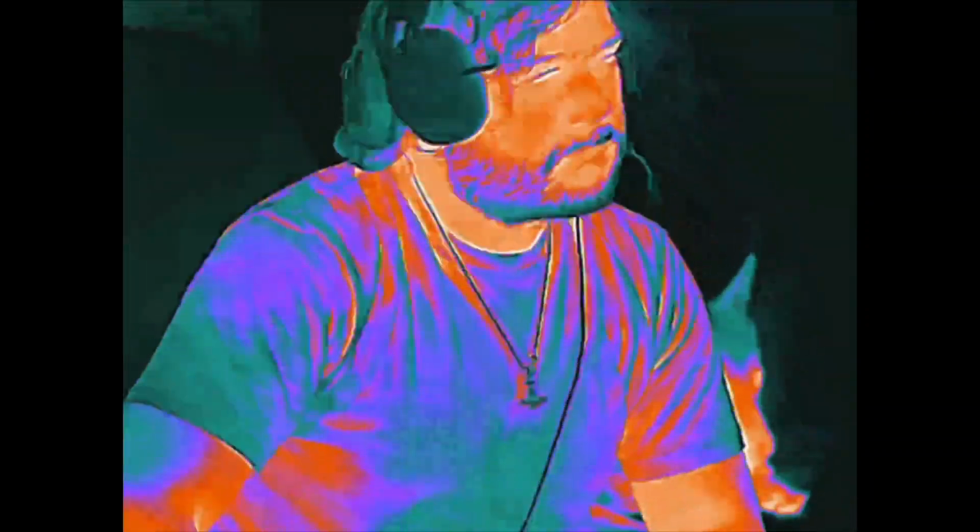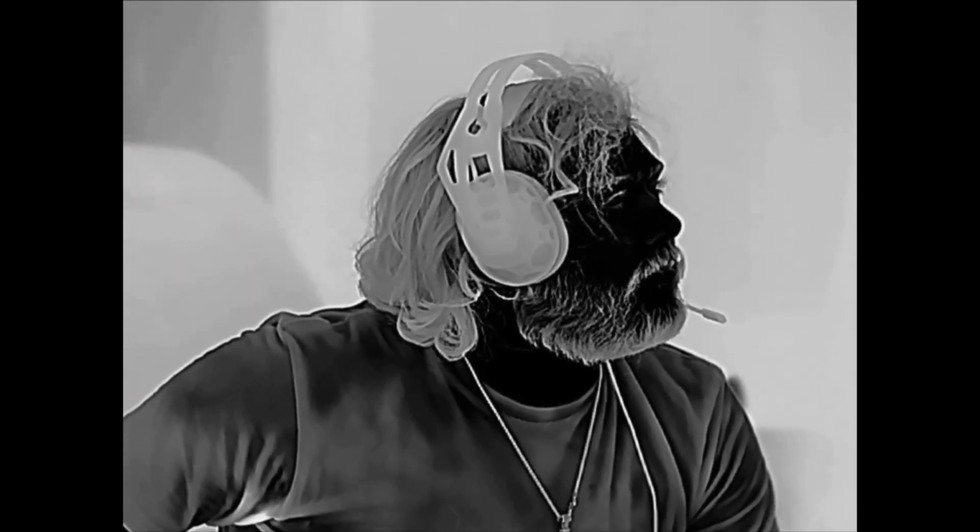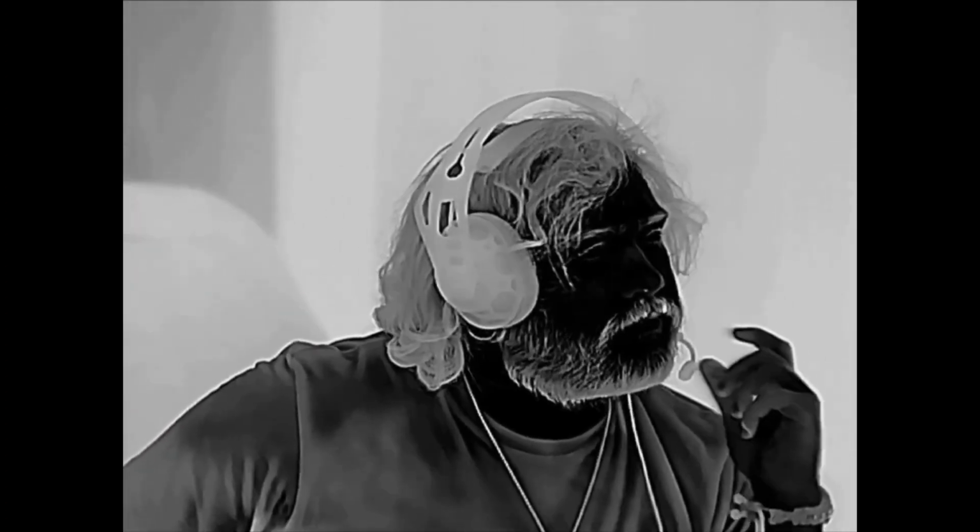So again, with the different color patterns, you can see that it seems to concentrate mostly on the heat. The background seems to disappear, right? So that's kind of a cool feature. But again, I think I prefer the white hot and the black hot over the others. I'm sure the others have their use, but you can see the level of detail and the clarity in just his beard hairs alone and his shirt. So yeah, black hot's definitely where it's at.